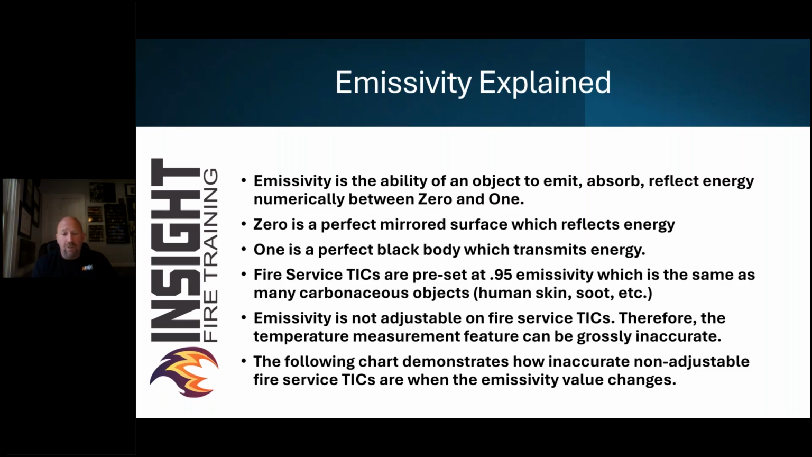And according to scientists, there is no such thing as a perfect emitter. However, all fire service cameras are programmed or preset at between 0.95 and 0.97 emissivity, which is the same as many carbonaceous objects such as human skin, soot, rough surfaces, wood, etc. But that was pretty common when these were first made. Now, many household items are not 0.95 emissivity. Think about how many shiny surfaces are in a home today. You can't buy an appliance that's a matte finish hardly anymore. You can't buy a washer dryer that doesn't look like a sports car. So there's many reflective surfaces in our homes and buildings.